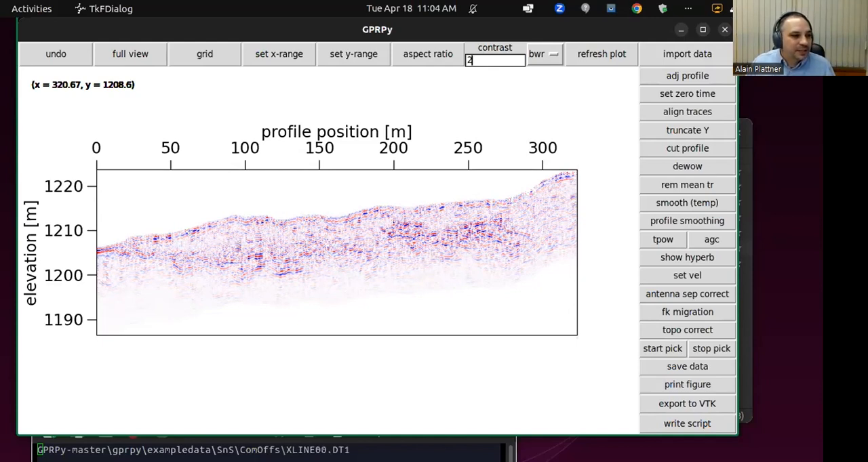Someone else said, what's a .gpr format exactly? Can we load the file again with GPRPy? And the answer is yes, exactly. It is the binary data of your profile together with the last undo, I think also put in there, together with all sorts of choices that you made along the processing. And all of that is stored into a Python pickle file. That is the .gpr file format.